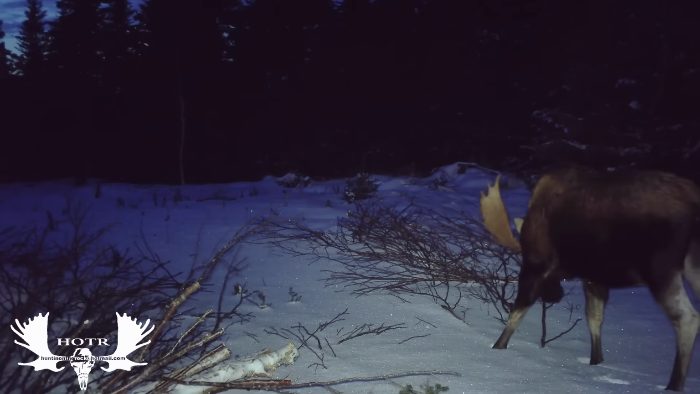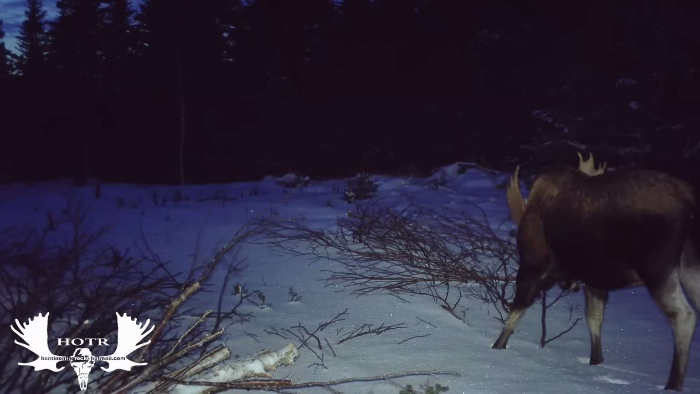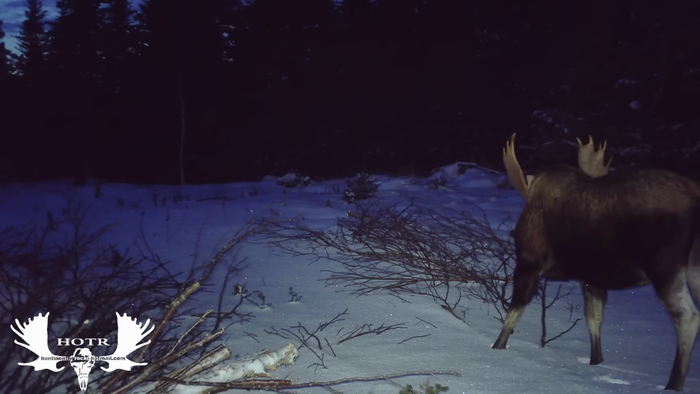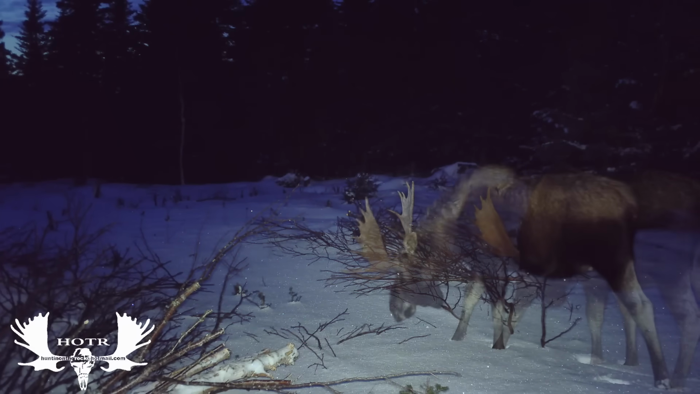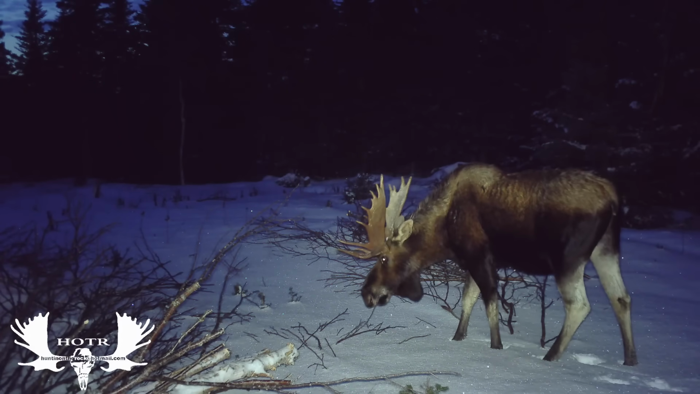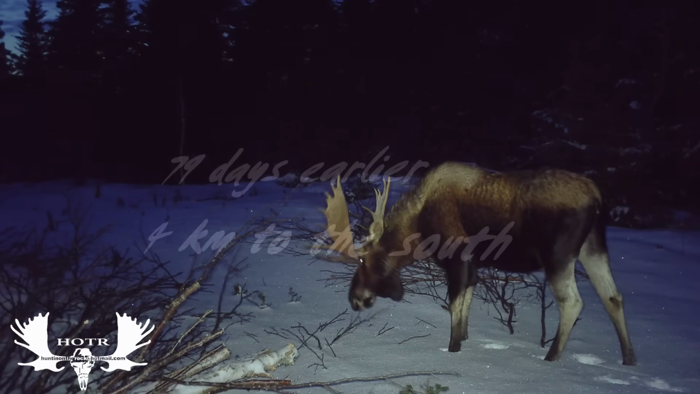Wow, I got quite the surprise when I saw this bull walk into the scene. I wouldn't have expected that at all. I saw this bull earlier this year, and I've got a couple of trail cam clips here that I'll show you. I'm going to check and see how far away this actually was. I'm guessing it was like 5 or 6 kilometers away earlier in the year, and I lost track of him. I didn't know where he went, and now finally he shows up here. I was quite excited to see him again.